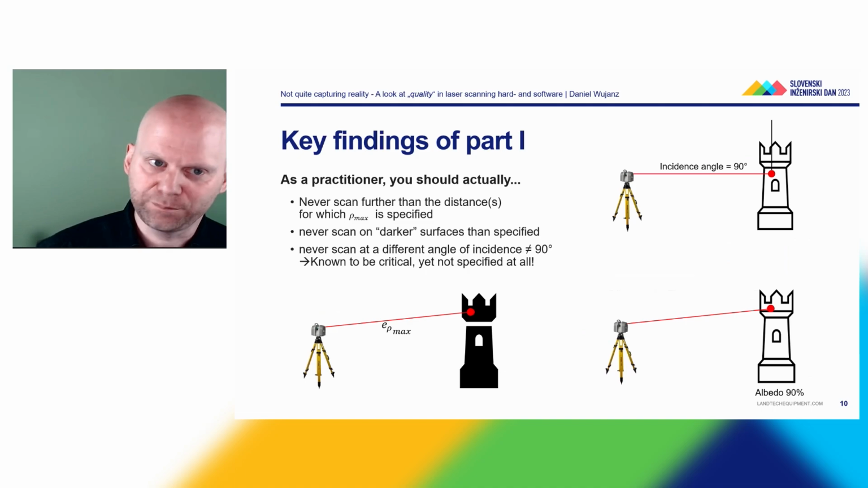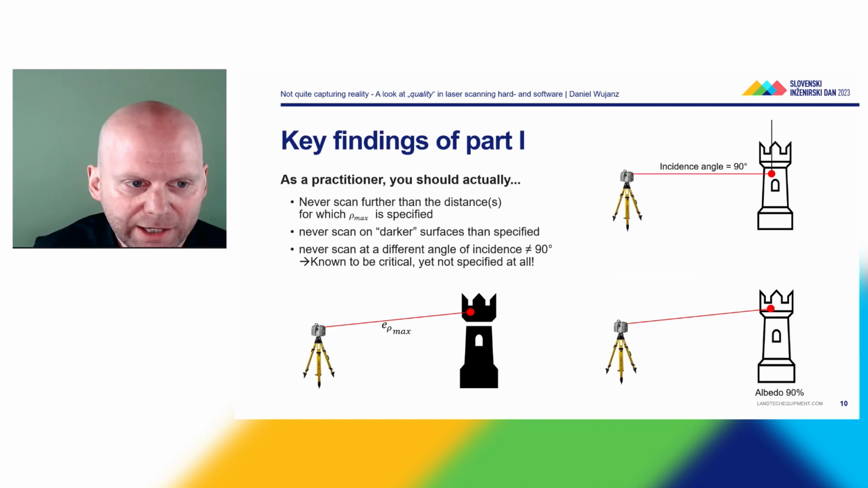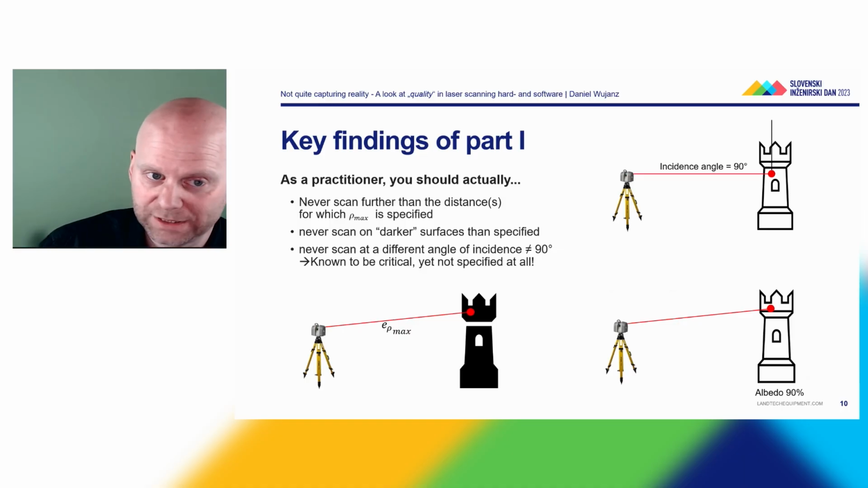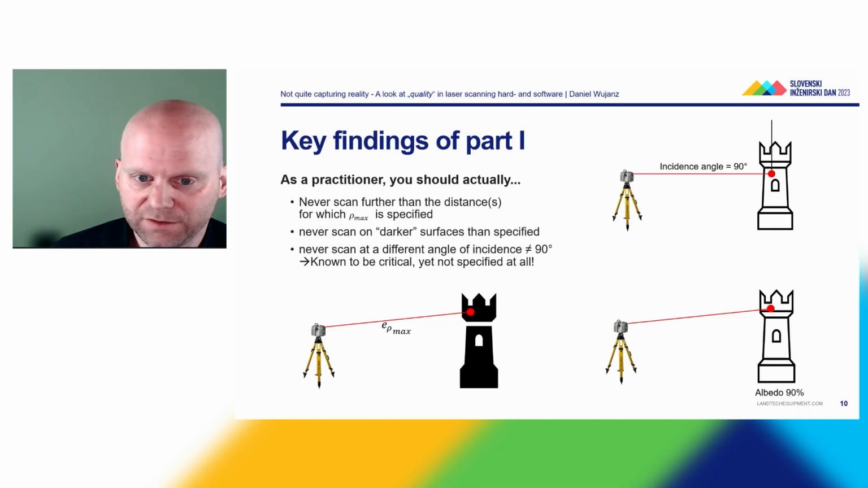So the key findings of part 1 are, as a practitioner, you should actually never scan further than the distances for which a noise level is specified. Never scan on darker surfaces than specified, and never scan at different angles of incidence, so never different than 90 degrees. We know, or science knows, that the angle of incidence is quite critical, yet it is not specified at all. So if we summarize this, spec sheets don't tell us anything, which is, well, actually very sad news. So the question is, what can we do?